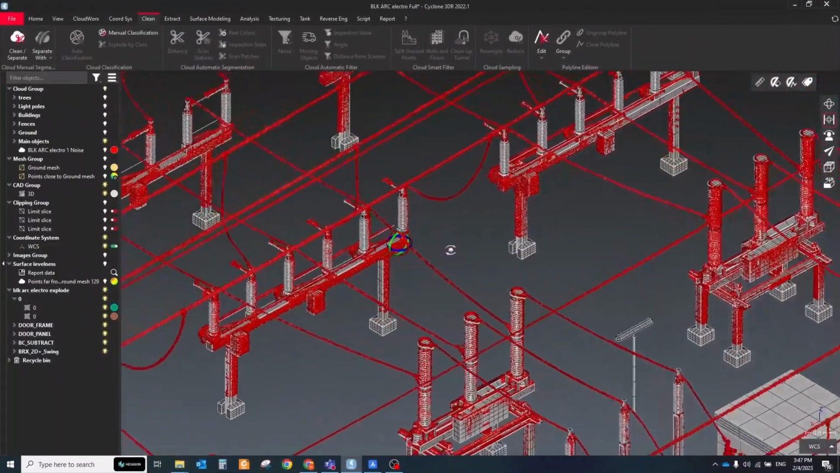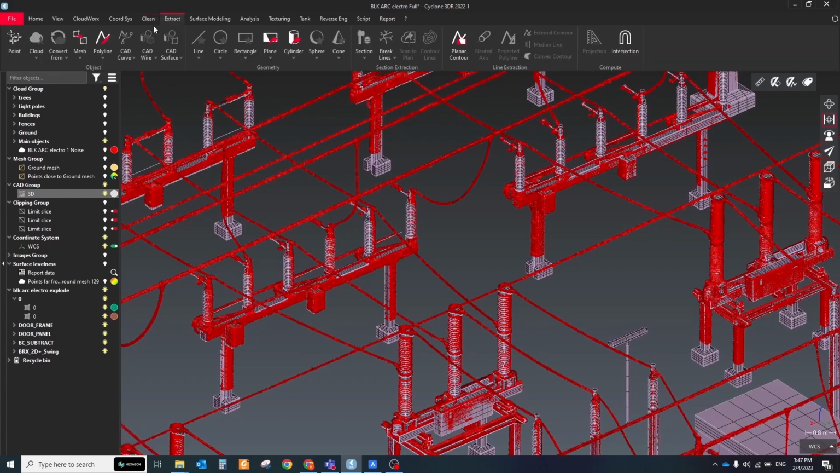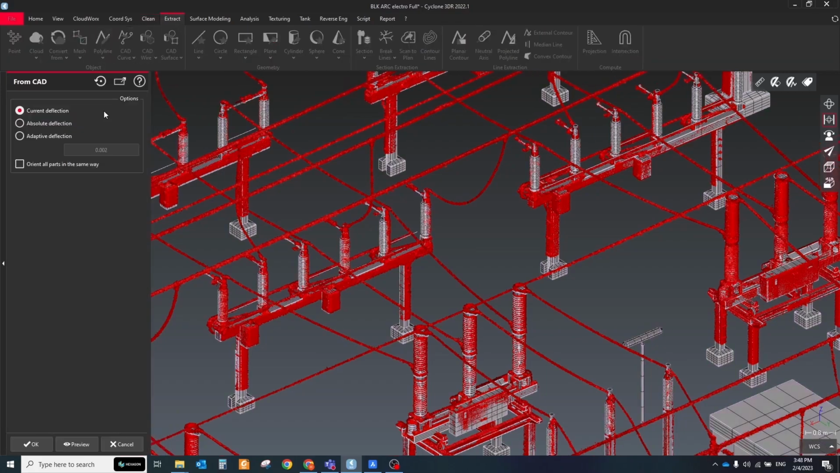To extract wires, I prefer to use Cyclone 3DR with an electric line extraction script. I demonstrated it in my previous tutorials about TRK data processing. To easily separate the wires point cloud from all others, use the below workflow.